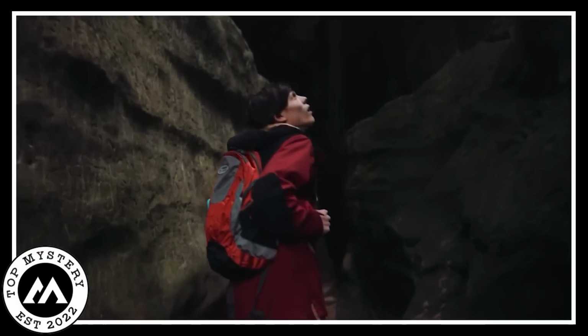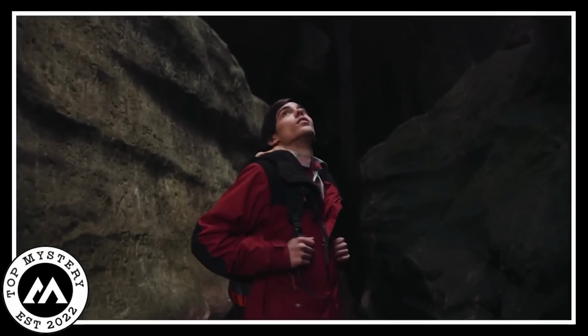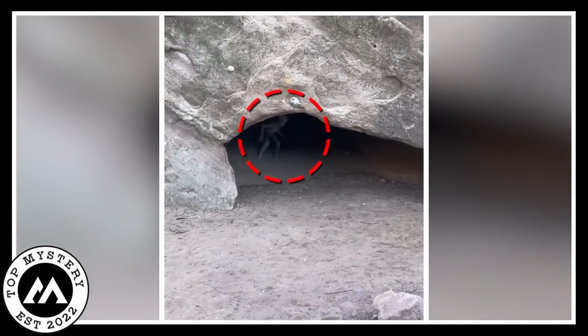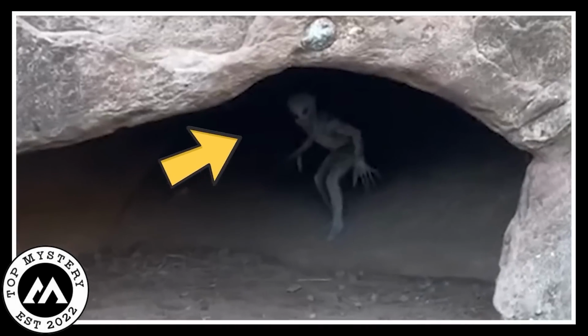The Rake in the Cave. In a quiet, spooky cave, a man with just his camera stumbled upon something really strange. The camera zoomed in the dark cave, and a weird feeling crept over the man. Then, out of the darkness, a creature appeared, unlike anything anyone had ever seen before.